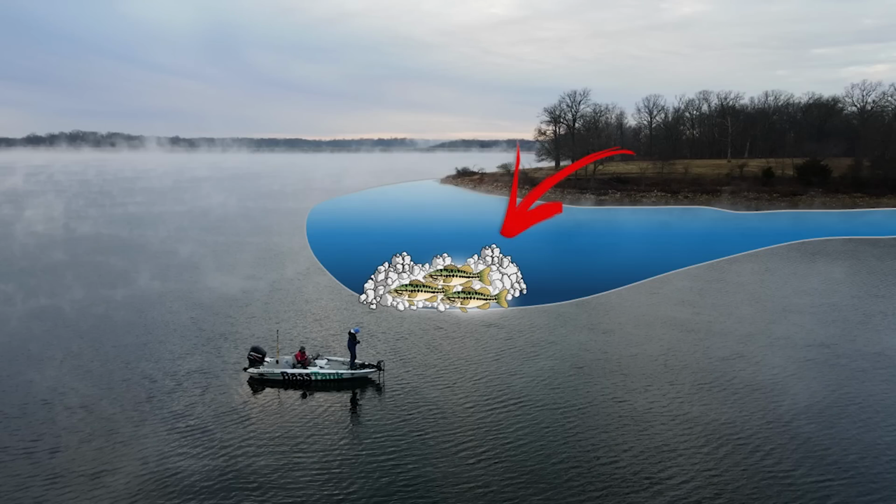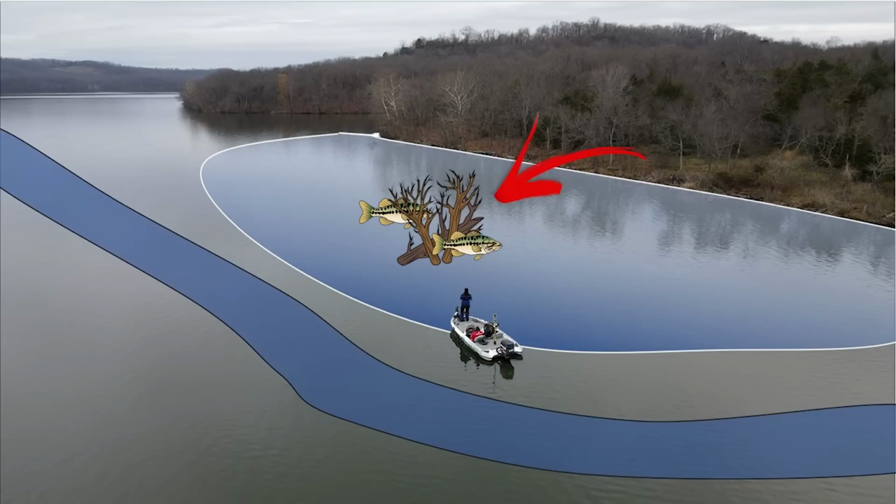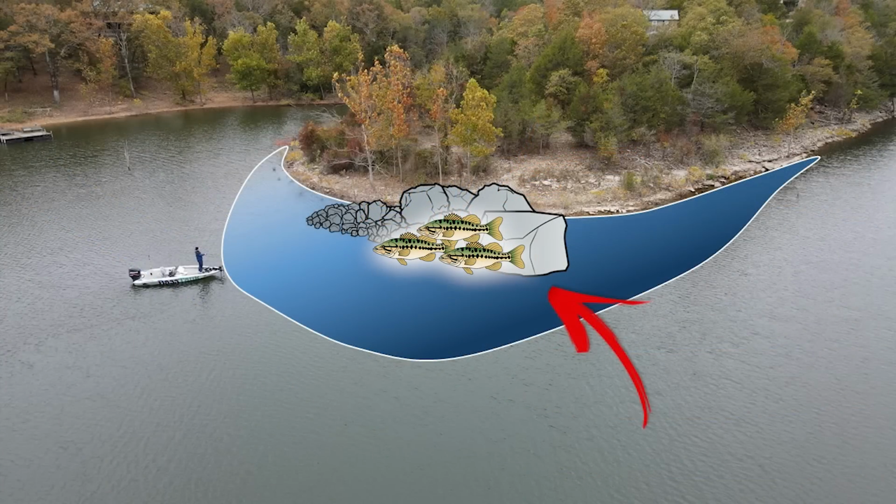As anglers get better at finding and catching bass on your home lake, you'll find the bass become conditioned to the fishing pressure and are tougher to catch. You'll still find bass in the same seasonal locations year after year, but you'll have to work a lot harder to get them to bite.